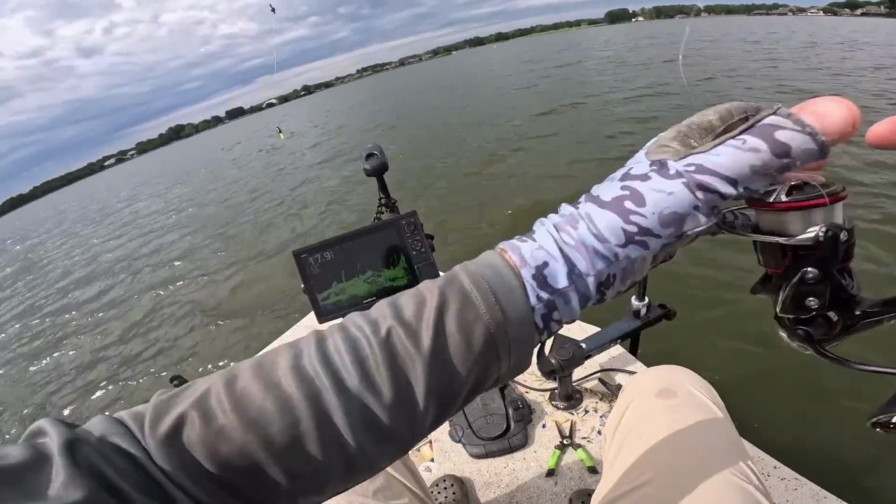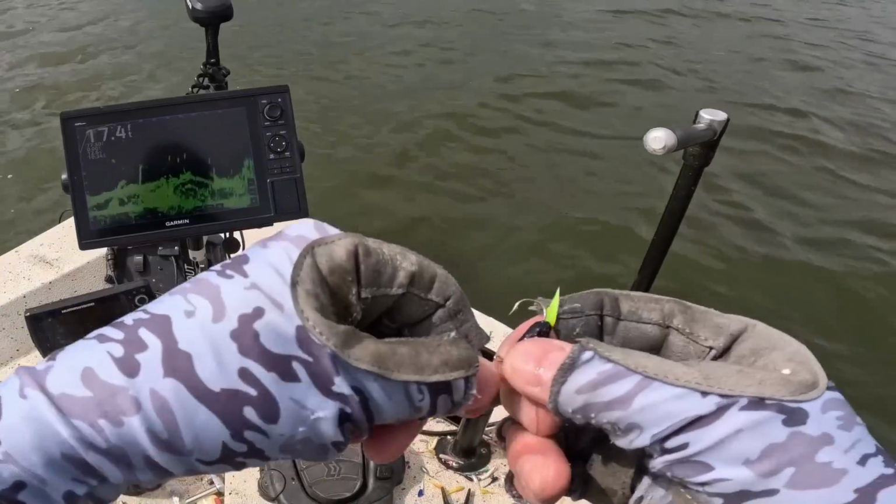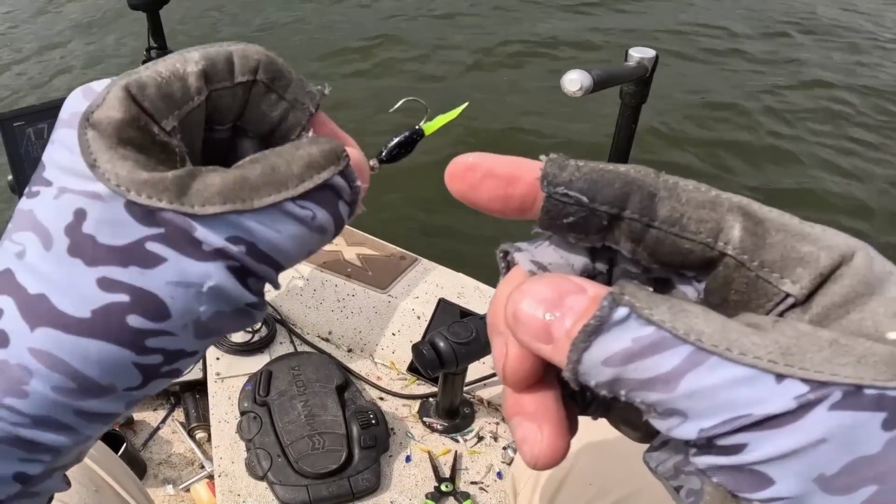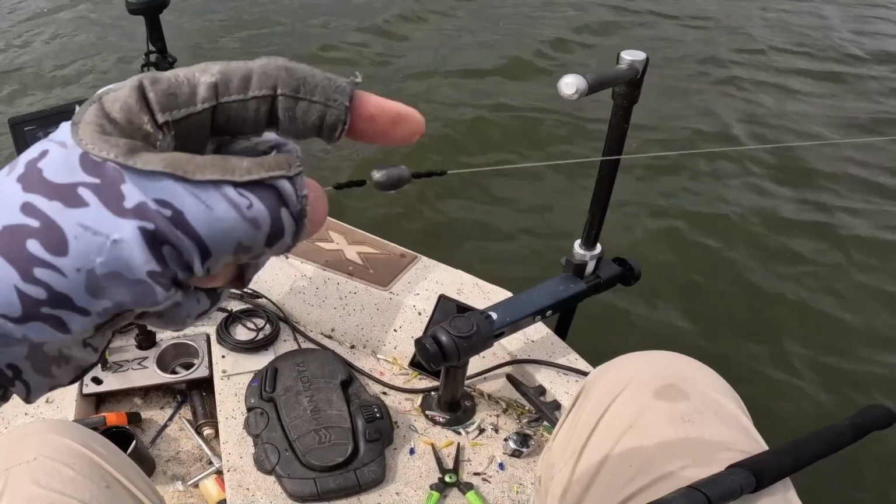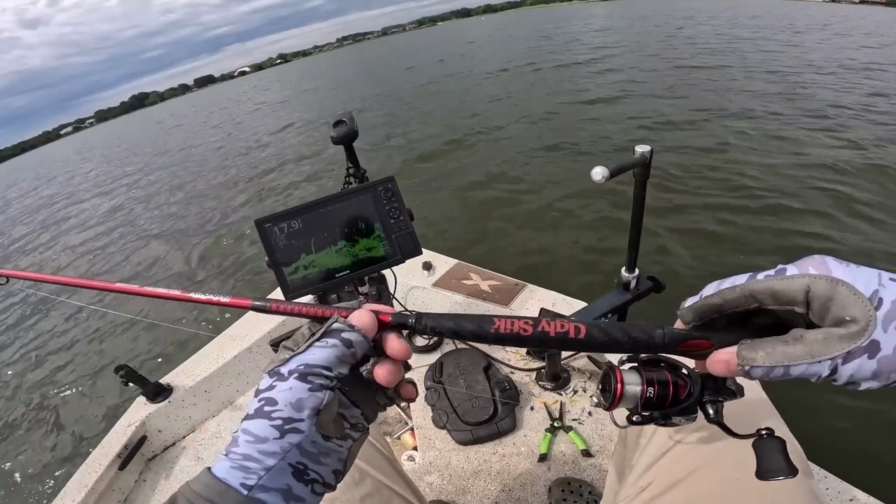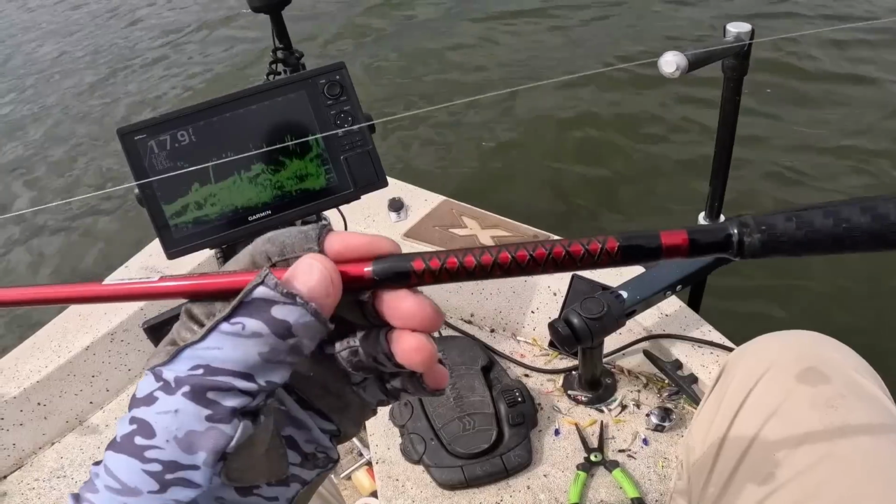Alright, here is the setup. This is a 16th ounce Crappie Magnet jig head. I got the Wild Willie's OCD little minnow in the comet color, chartreuse and black, 10-pound test monofilament, 1/4 ounce slip sinker pegged. I got this Ugly Stik, 10-foot carbon crappie rod, man, I love it.